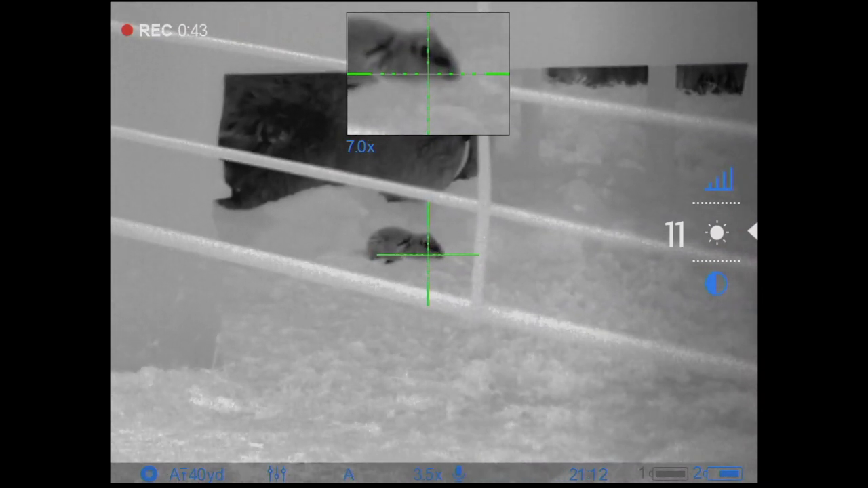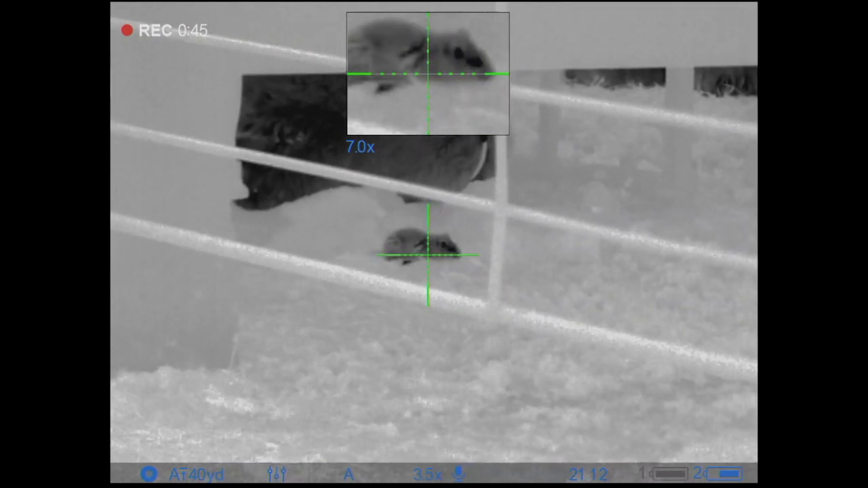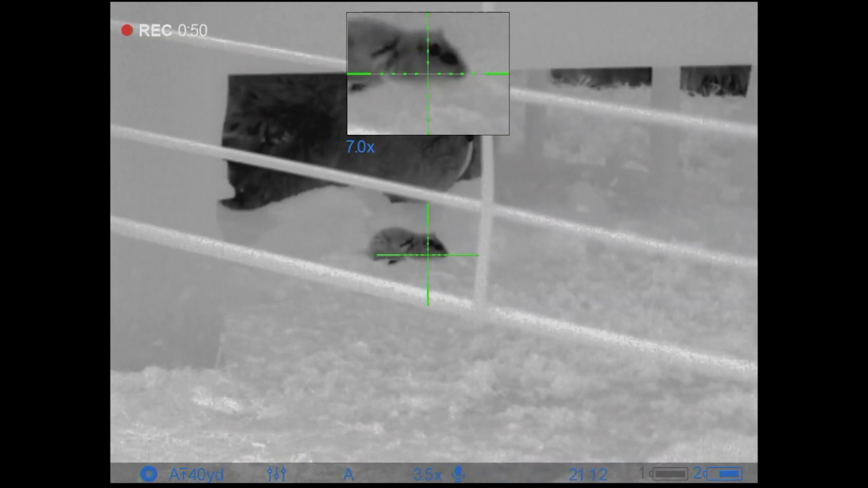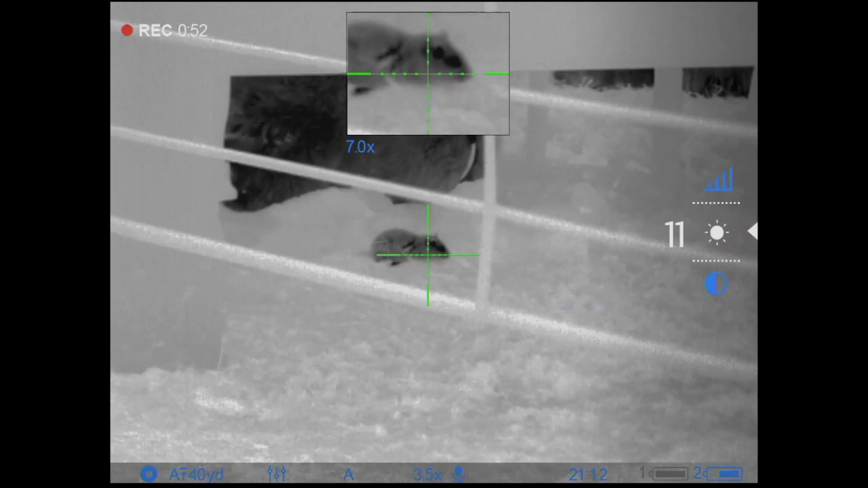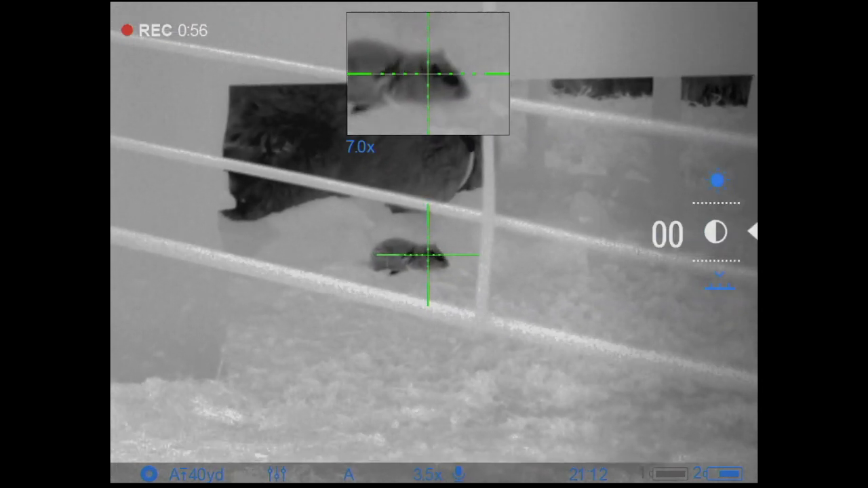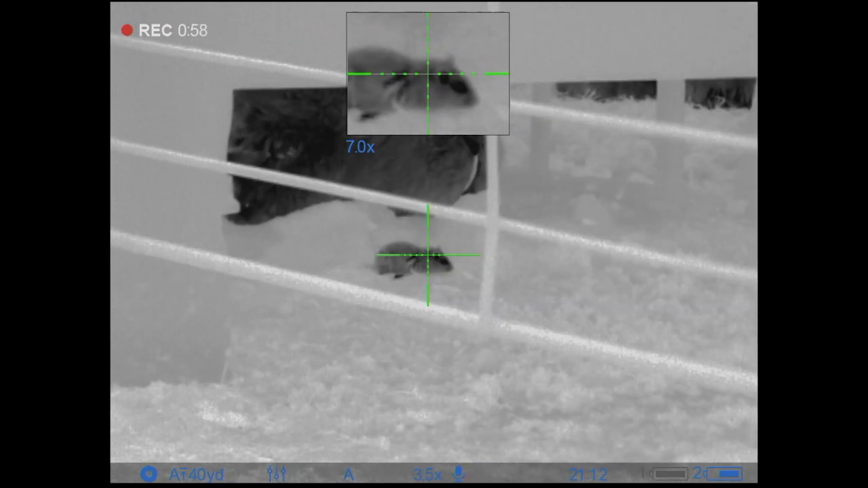Look at the detail in this rat. This happens quite a lot on up close animals. So basically, for me to get detail in a rat, I have to have a hot target in the background to expose the image correctly.